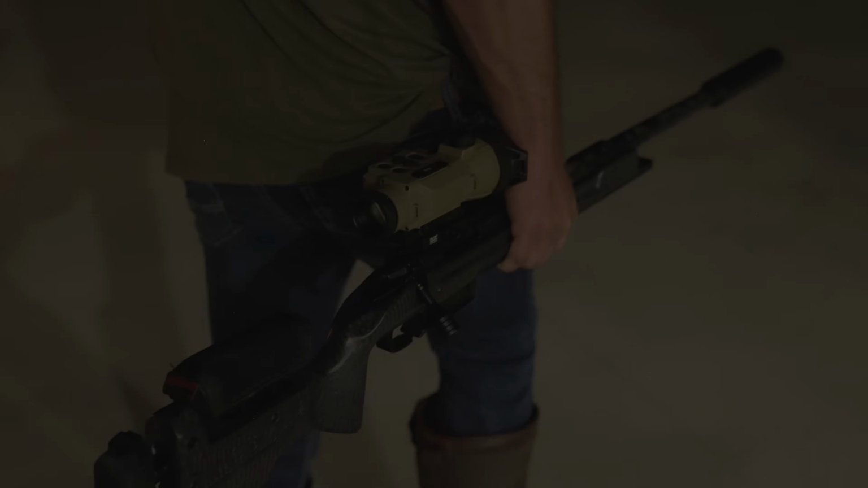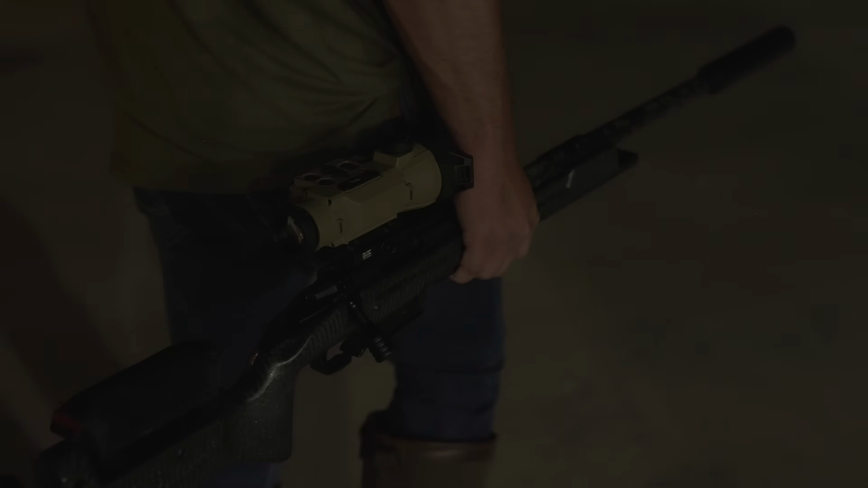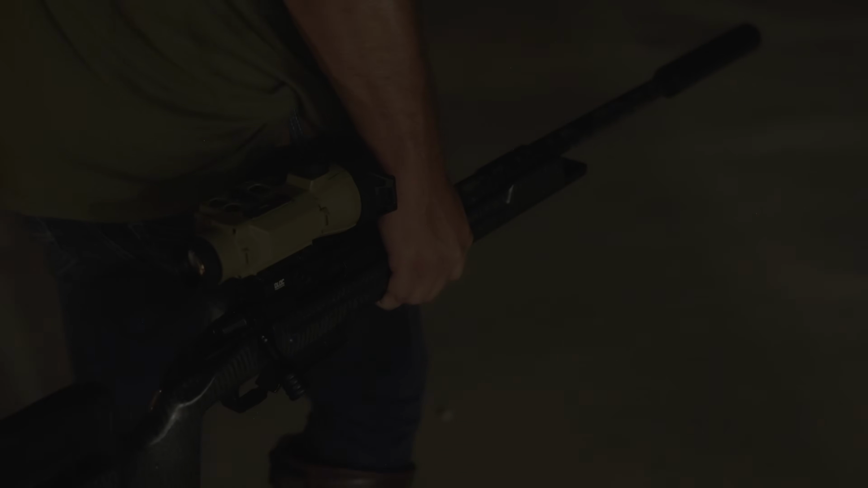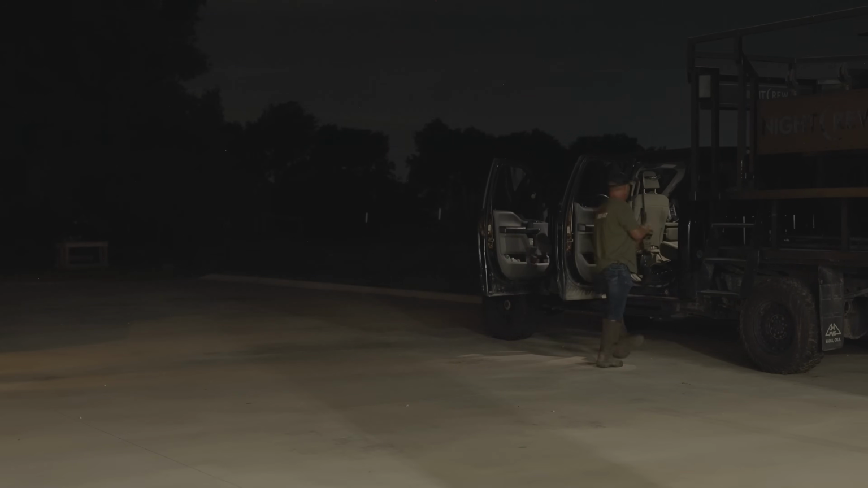It's something I've been excited about for a really long time, and it's finally here. And I really think this time they've truly outdone themselves. Exactly how they do it, I honestly don't know. I just know I'm thankful to be along for the ride and get the opportunity to play with some really cool toys.